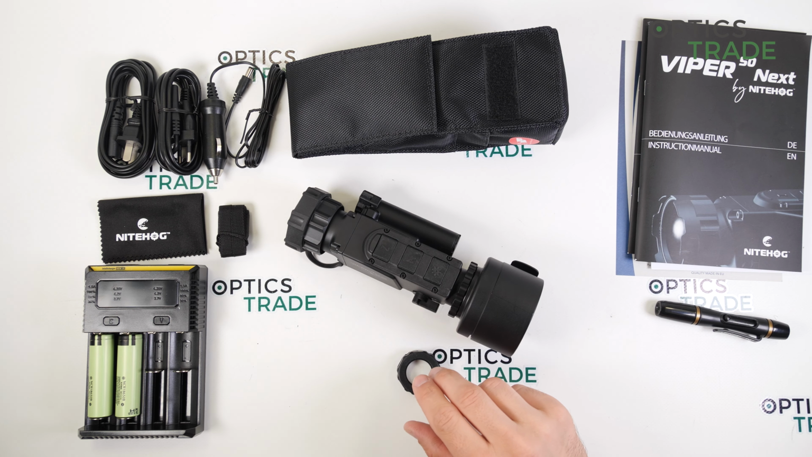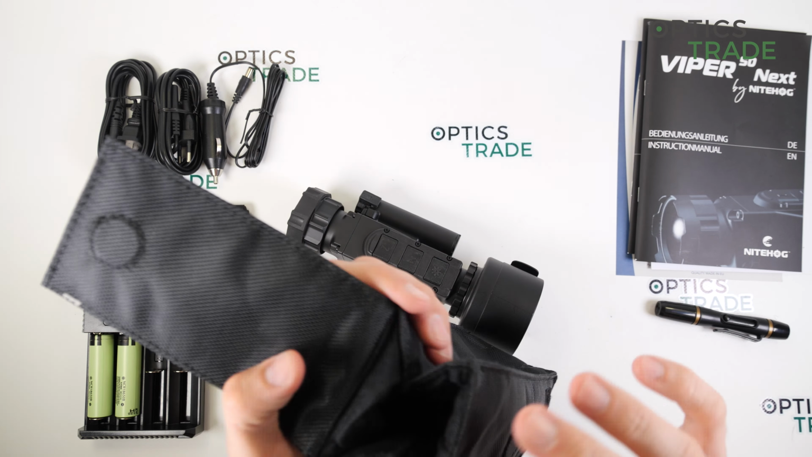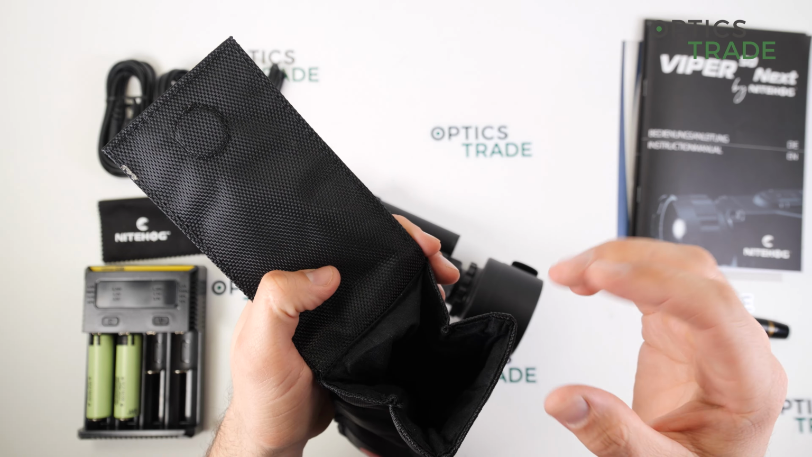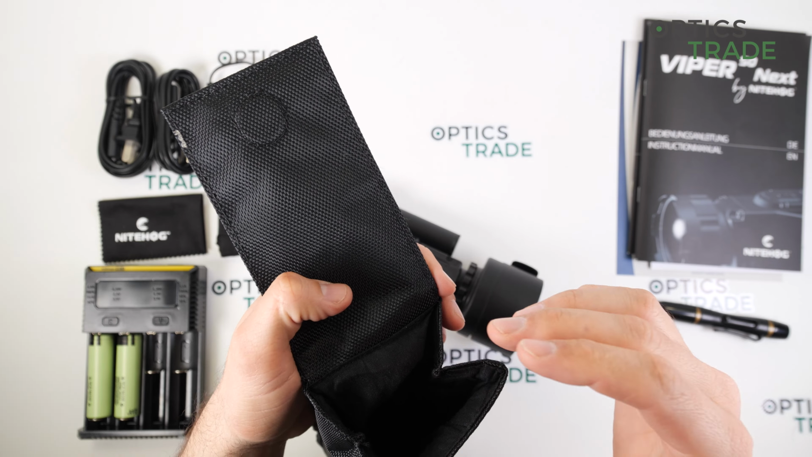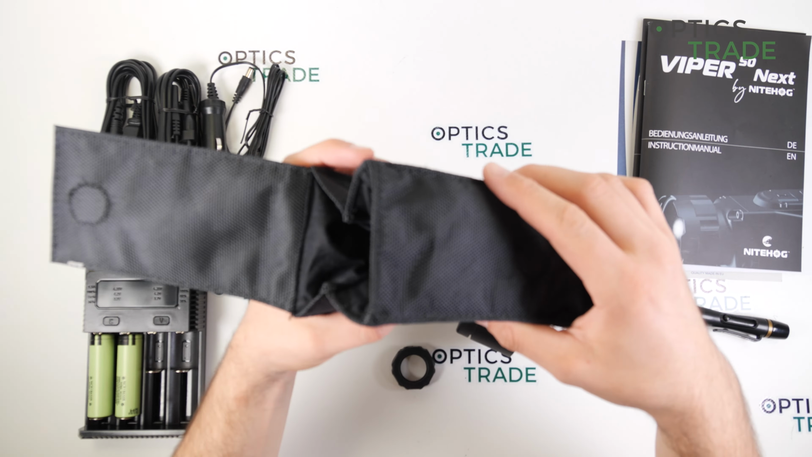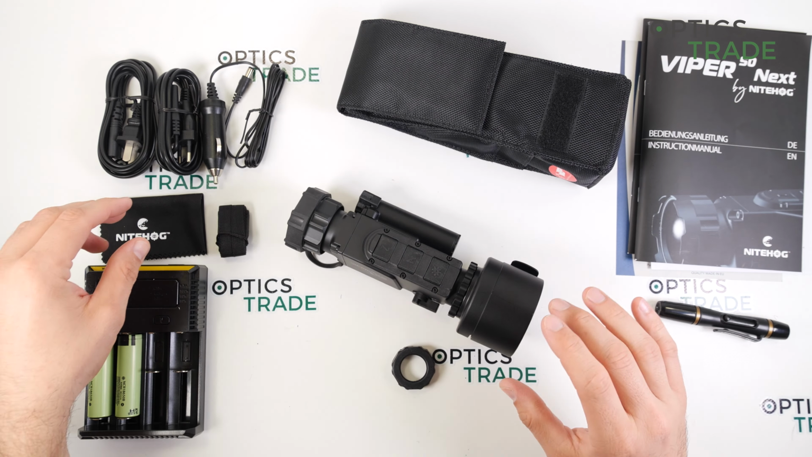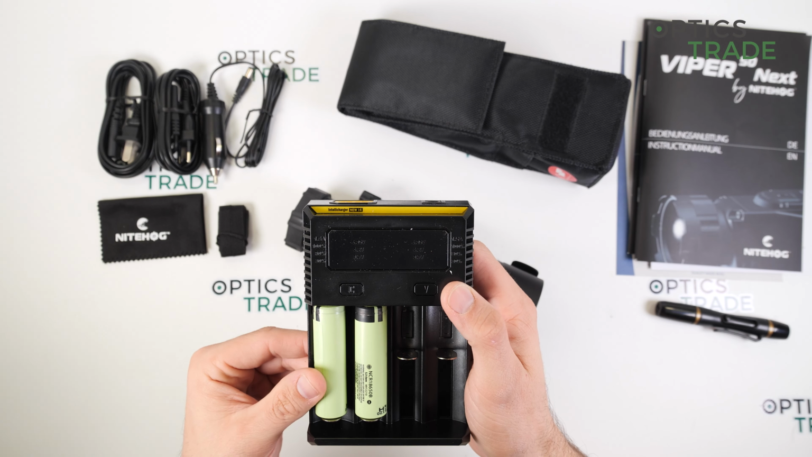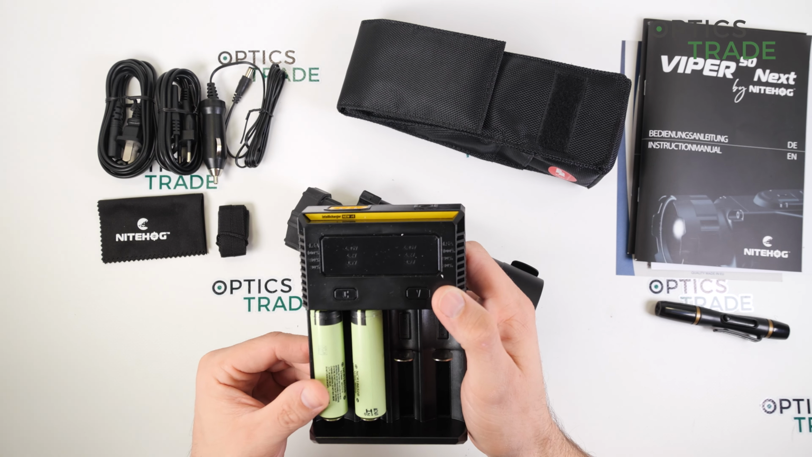Rubber cover, then a really nice carrying bag with a nice inside layer, which, when you take the device out of the bag, is, how should I say, not loud, so perfect when you're in nature. Then a charging station for the batteries, with 2 batteries included.